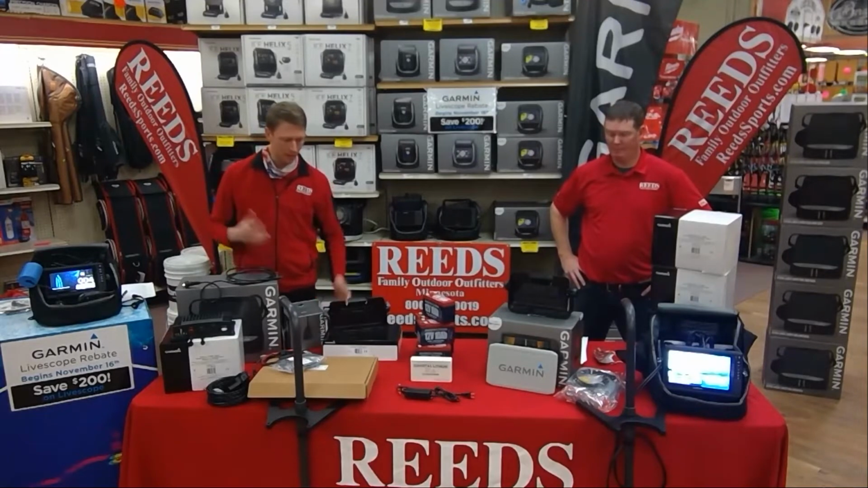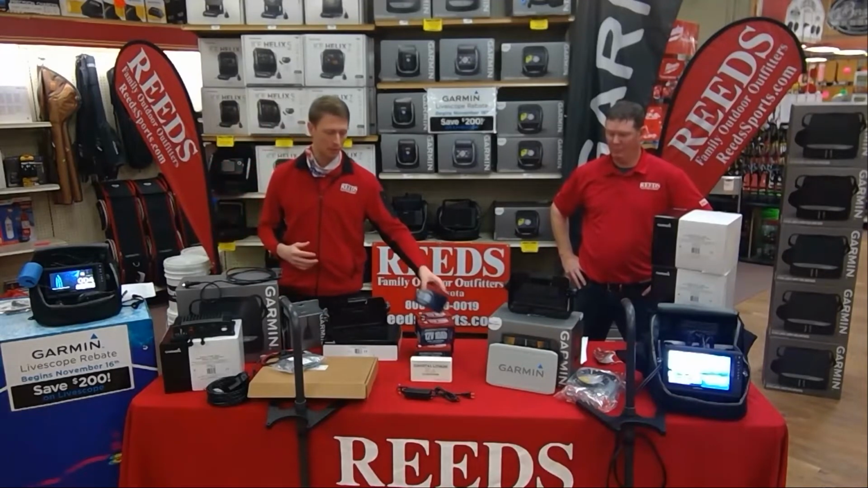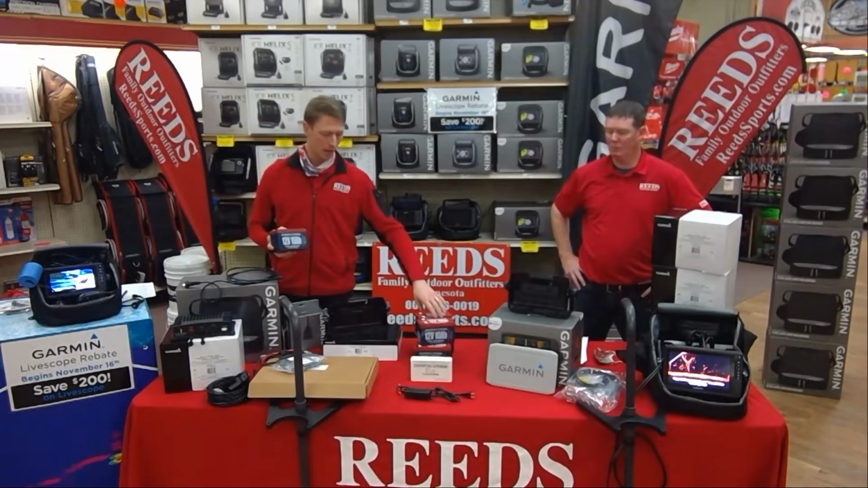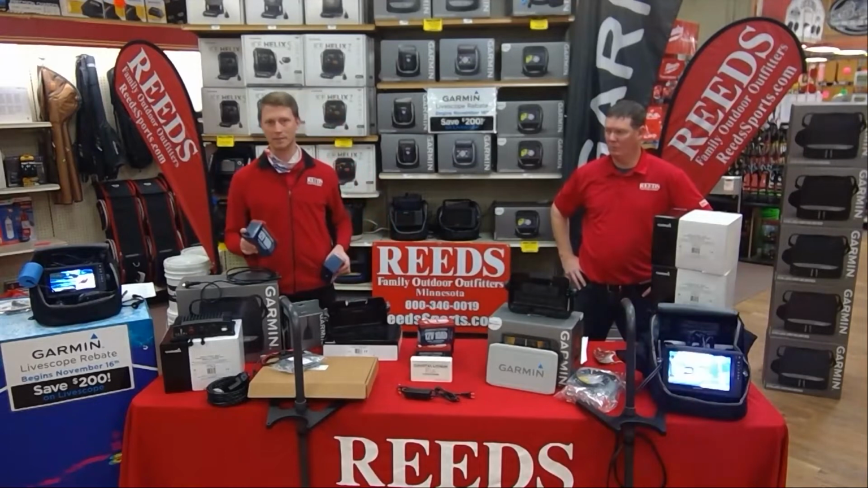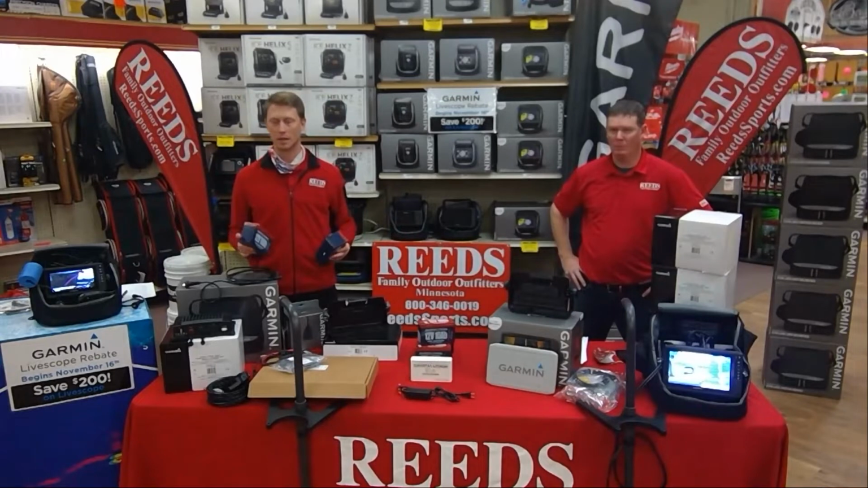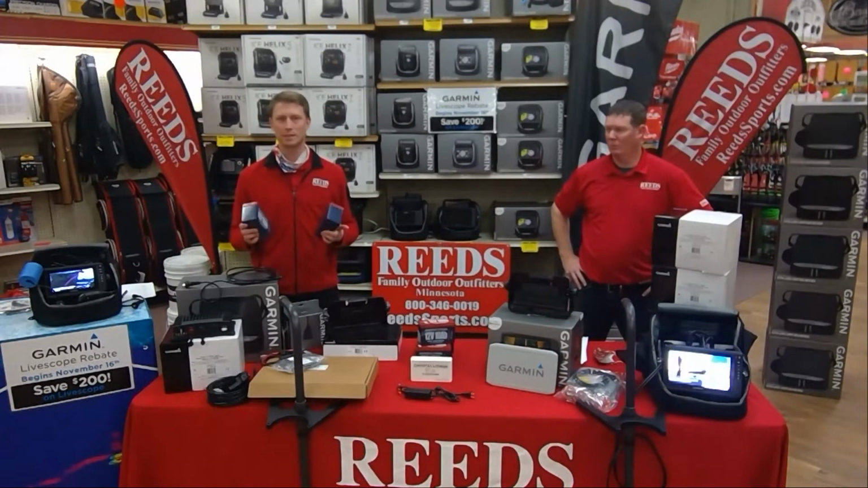And then the most important thing that so many people get: these Dakota Lithium batteries are on point. They're awesome, great LiFePO4 batteries, but it's only going to last you between 5 and 7 hours, depending on your settings, how high you have your brightness, your lights and everything. So it's not going to give you a full day.